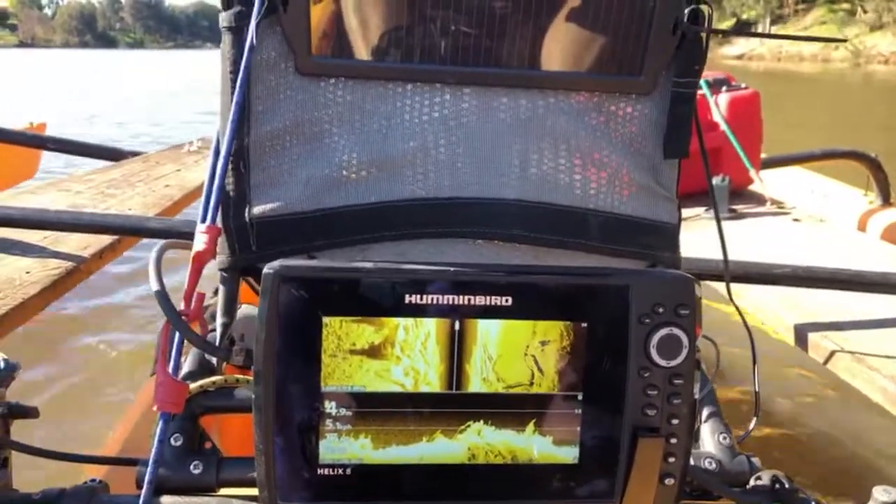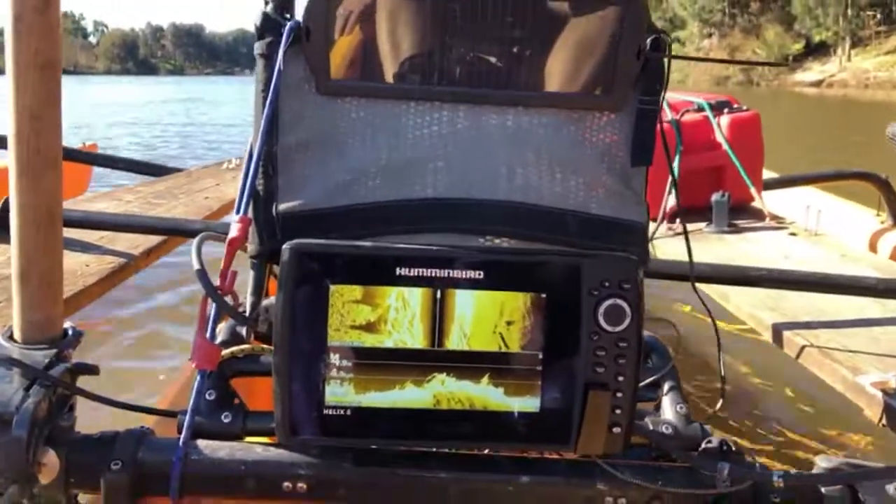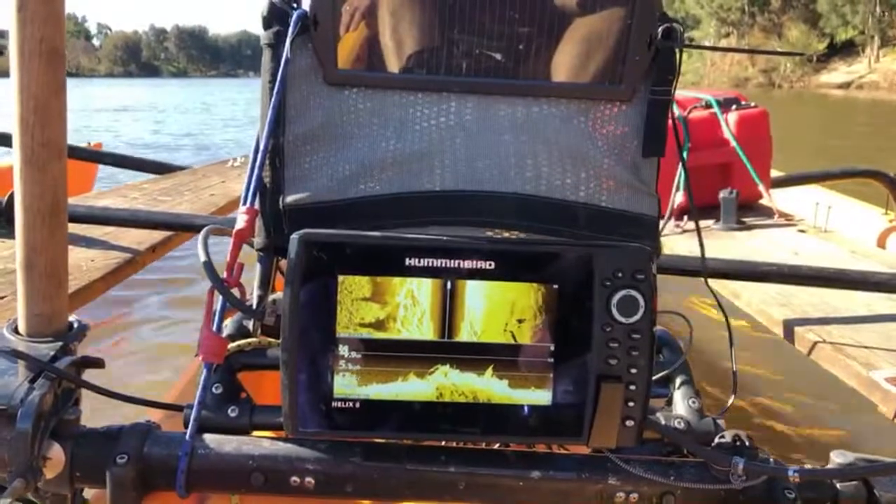I have to go over this a few times to see if I can see them. Hummingbird's a great bit of gear. I just got to learn how to drive it better.